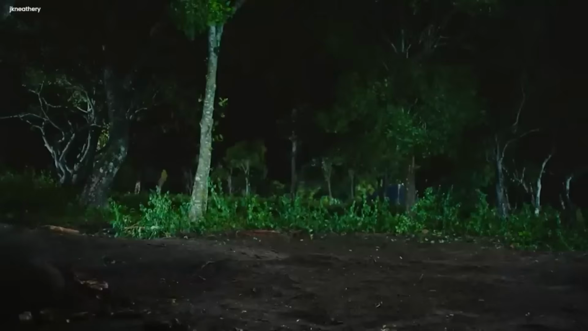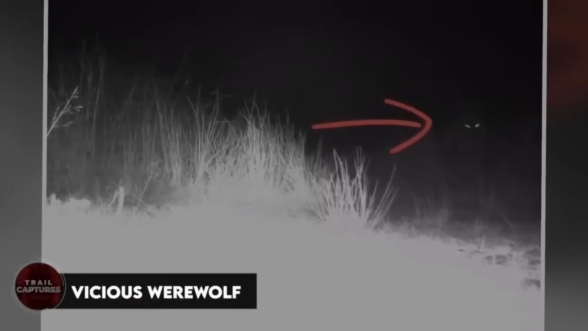Amidst the dark jungles, surrounded by sky-high trees, a cute little animal gradually marches forward with a slow gait in open fields. This adorable species only appeared briefly with its tiny feet tiptoeing through the grassy areas and then disappeared into the woods. Vicious werewolf.